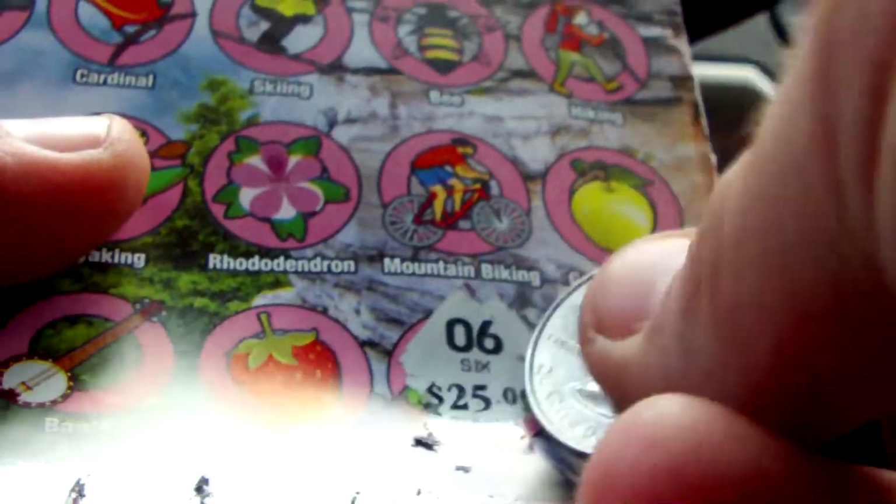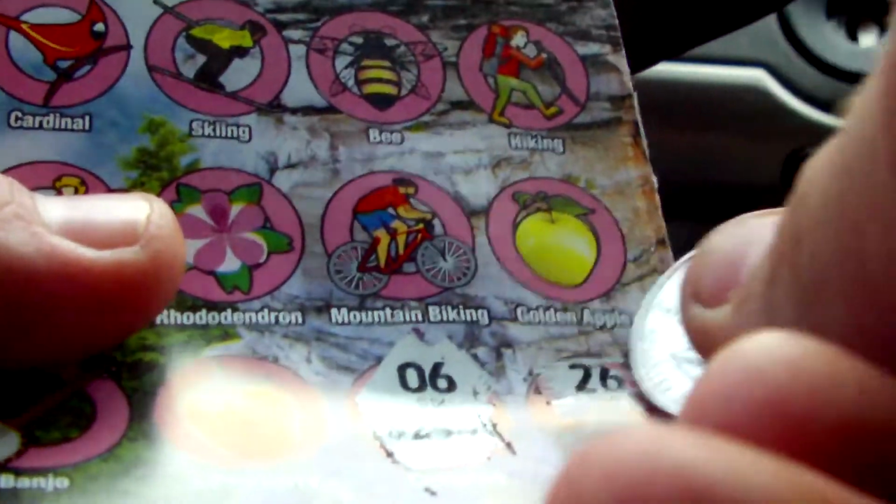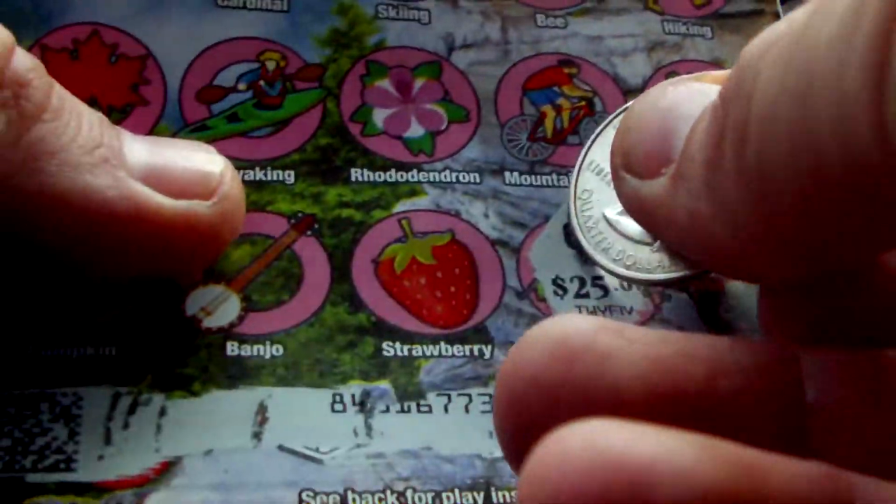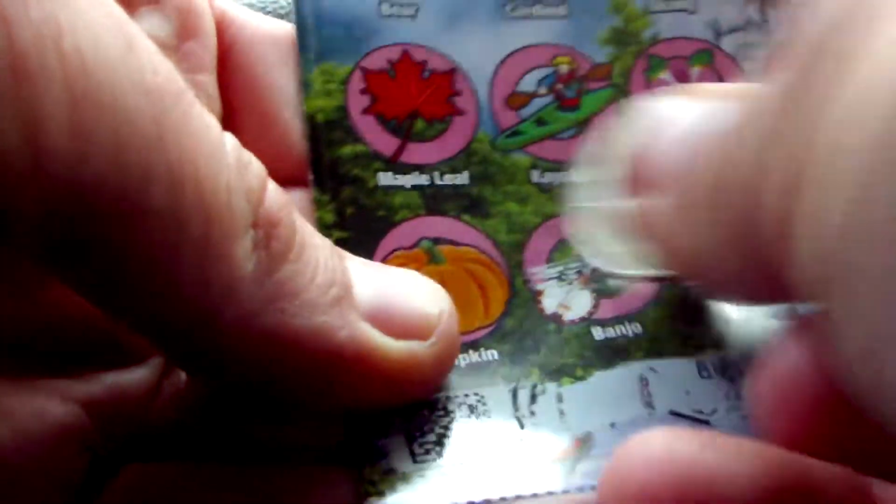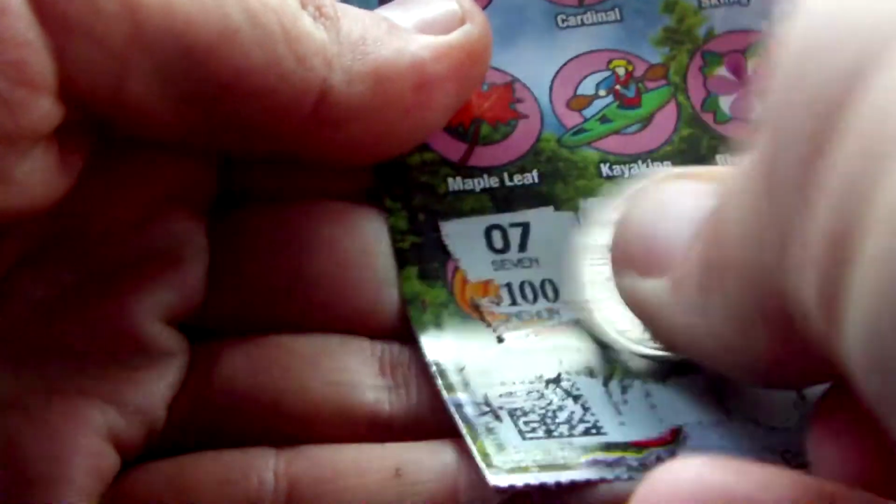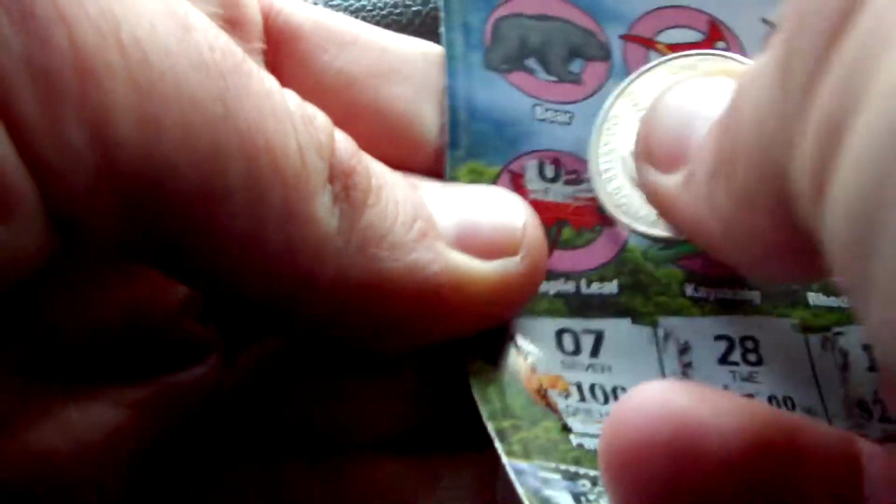Reveal a West Virginia symbol and win that prize. Okay. 26. 14. Banjo. 28. 7, my lucky number. Wasn't lucky today.